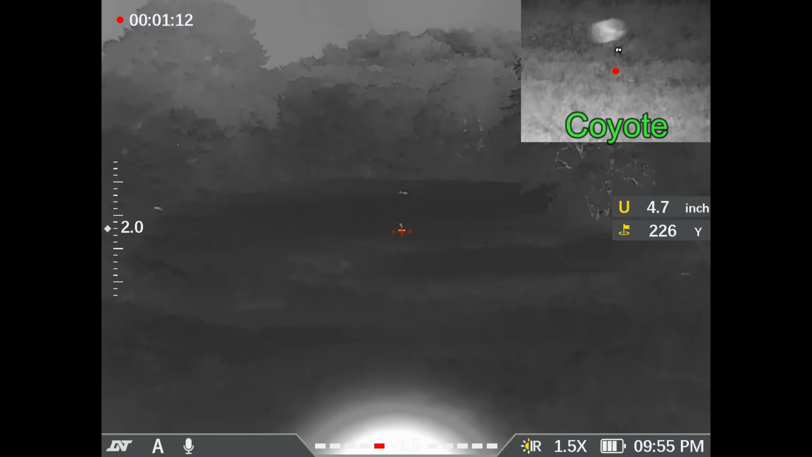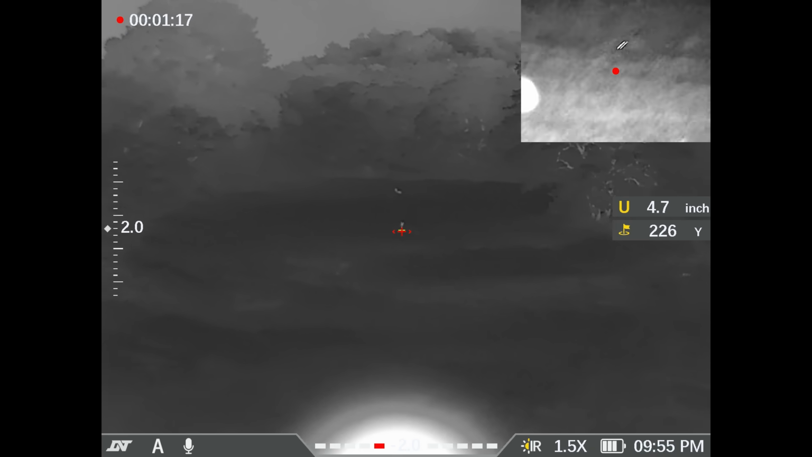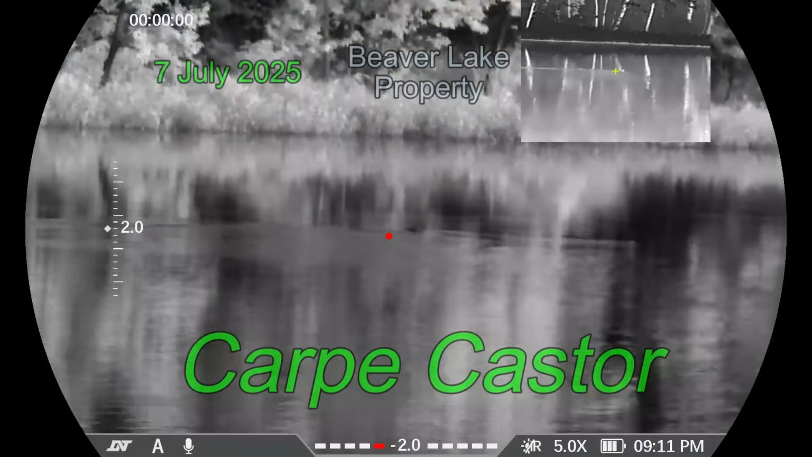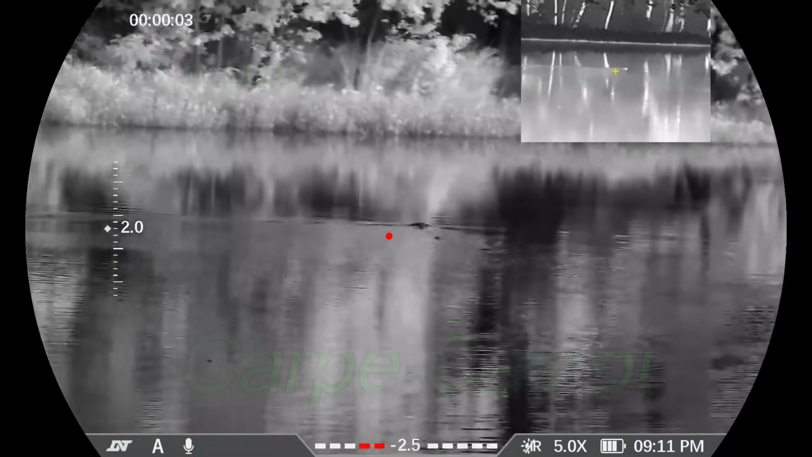I knew it didn't look right, and only in watching the video later did I decide that was indeed a coyote and not maybe one of the neighbor dogs. So I just came away with one hog, a 130-pound sow, not pregnant. Carpe castor, moving on to the next property on another day.